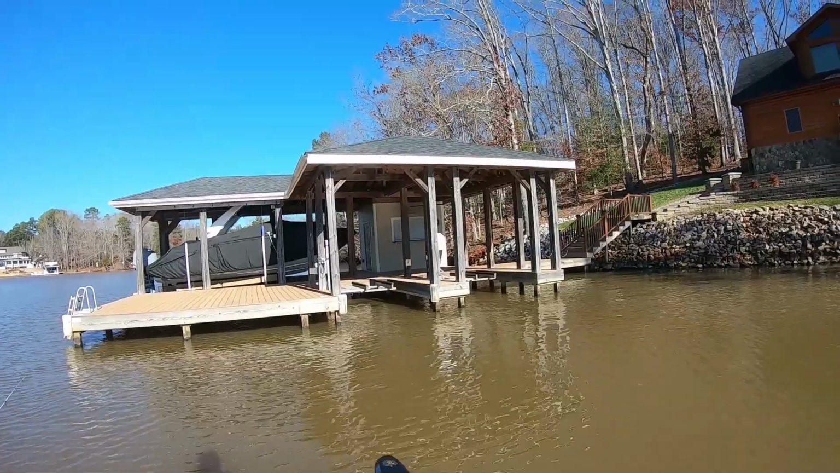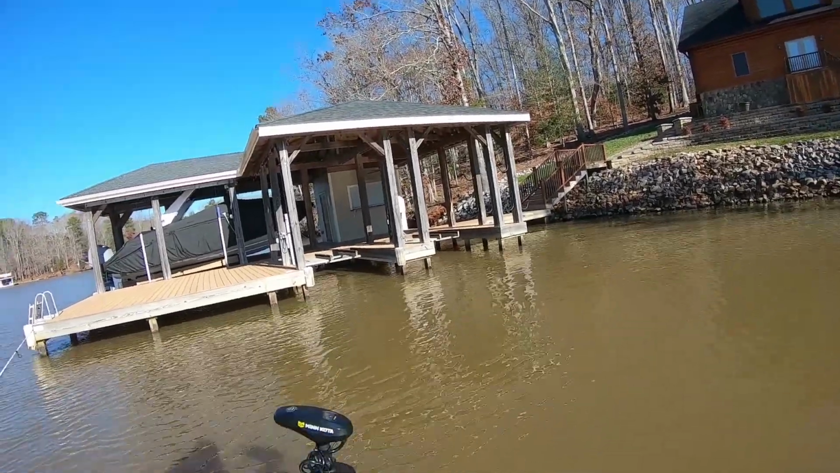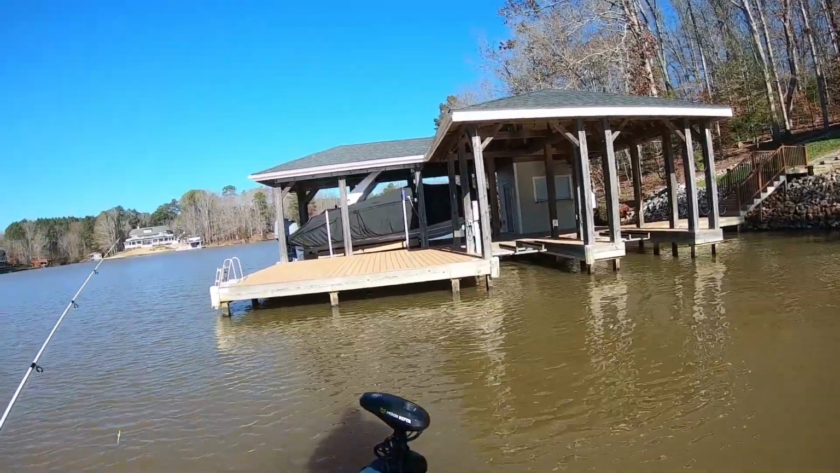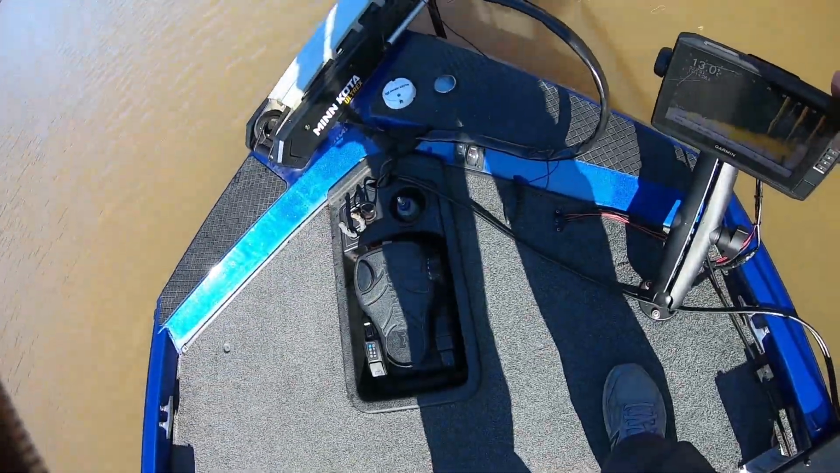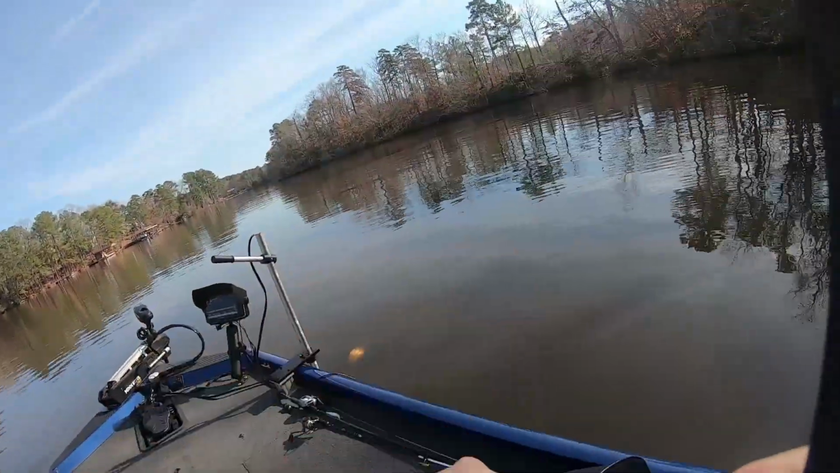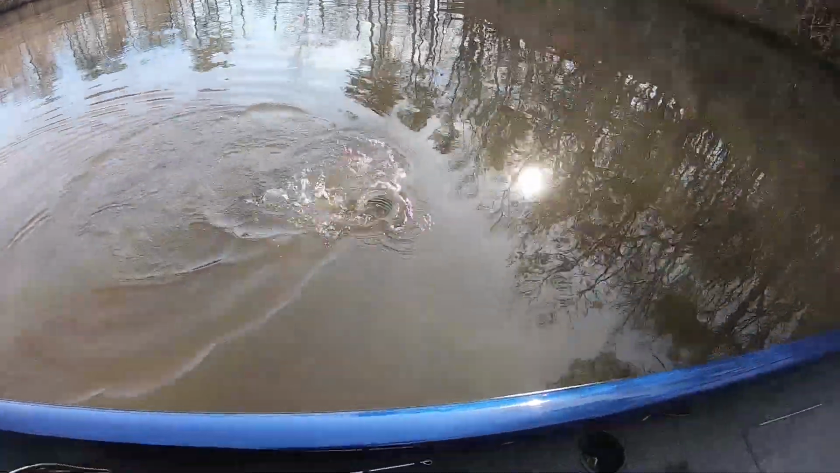So, we're going to see if we can catch a couple. There's still some fish on this dock, but they're holding the bottom. I'm going to try to get up a little closer. Got a little bit of wind. Try to get up a little closer and get y'all shot. All right, guys. I didn't even put my camera on yet. Look here. Y'all can see this.